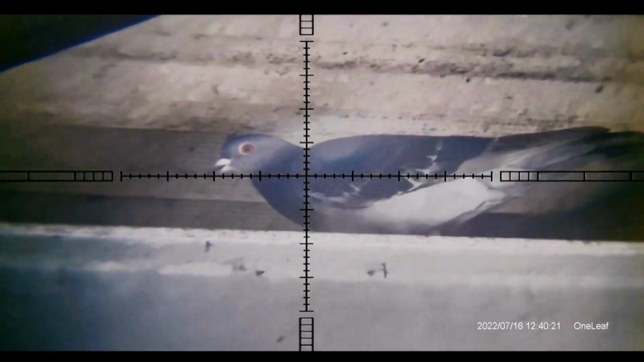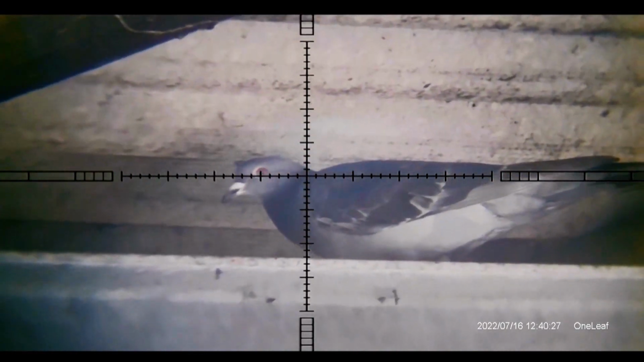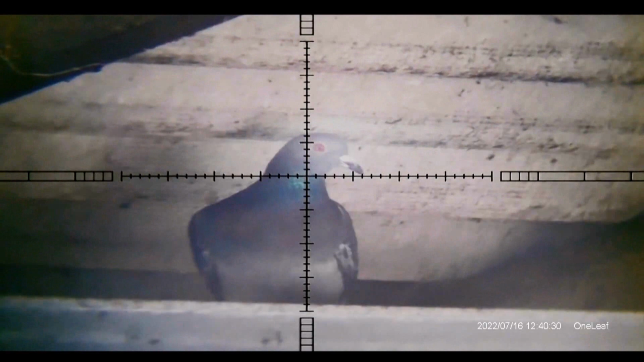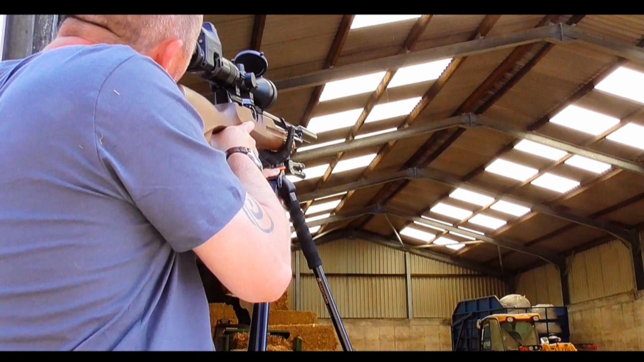And straight away I found two ferals up in the rafters. And again, check out the follow-up video to this one. You'll see great accuracy from the HW100. These hunting segments will be shown unedited in the next video.